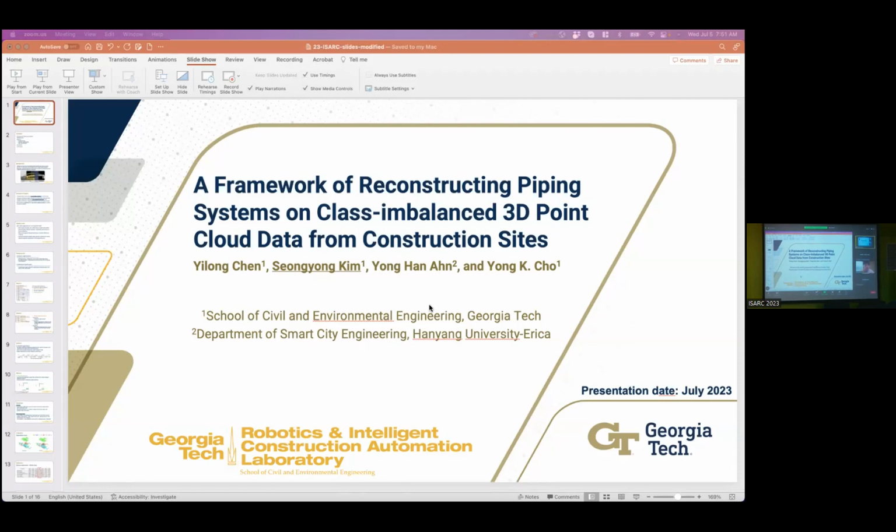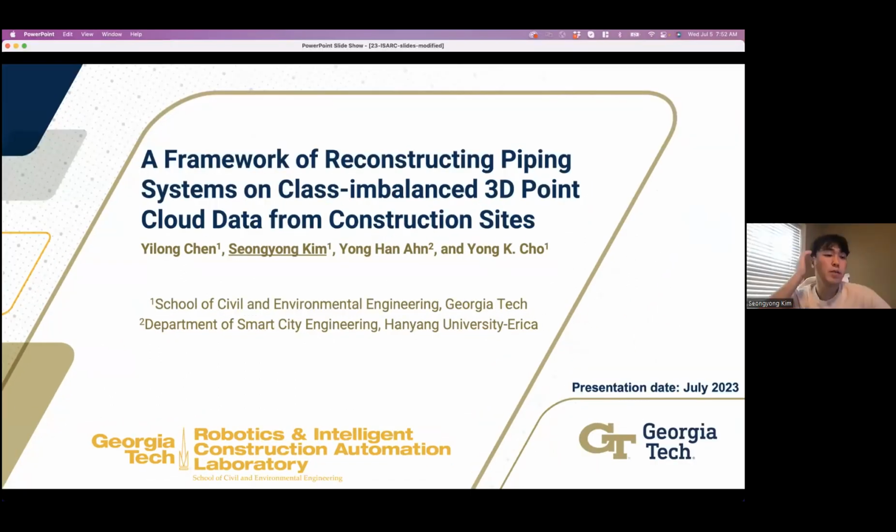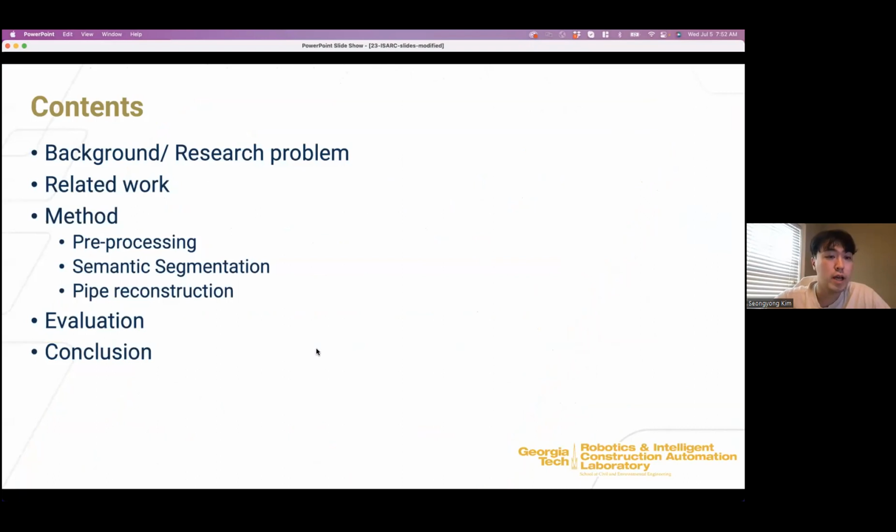On behalf of our research team, I will present this paper titled "A Framework Reconstructing the Piping System on Class-imbalanced 3D Point Cloud from the Construction Site." This is a collaborative study between Georgia Tech and Hanyang University. I'm working at the Robotics and Construction Automation Lab. So here is the content.